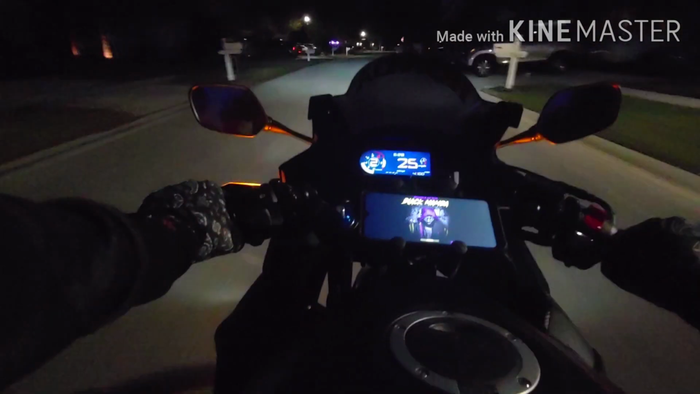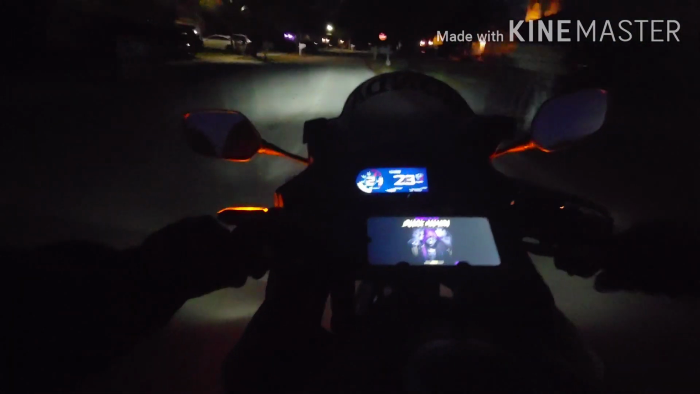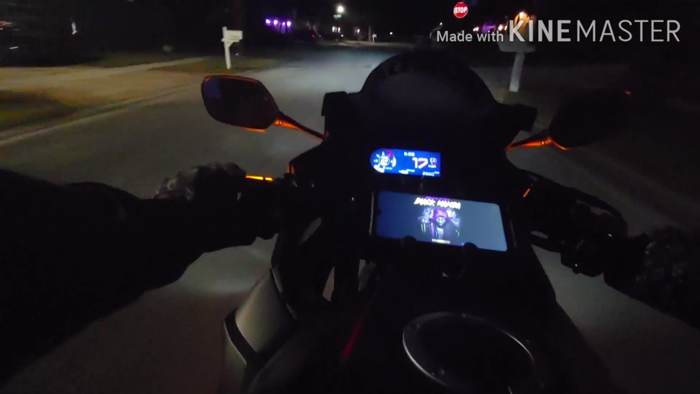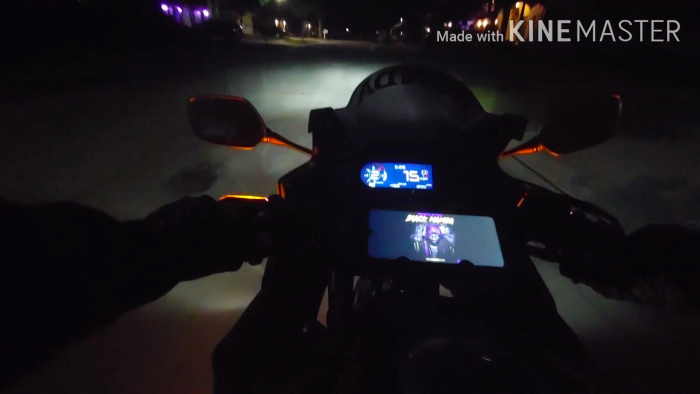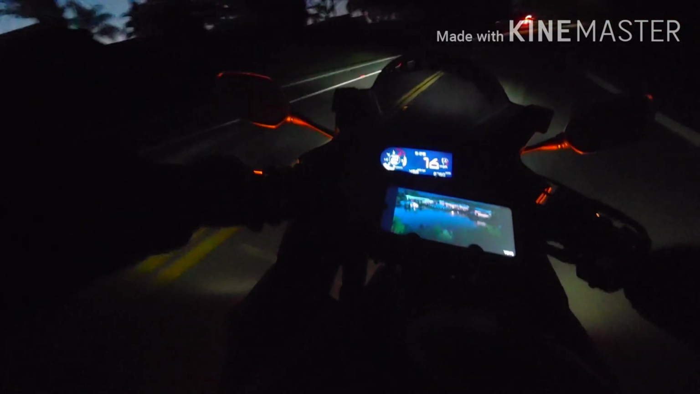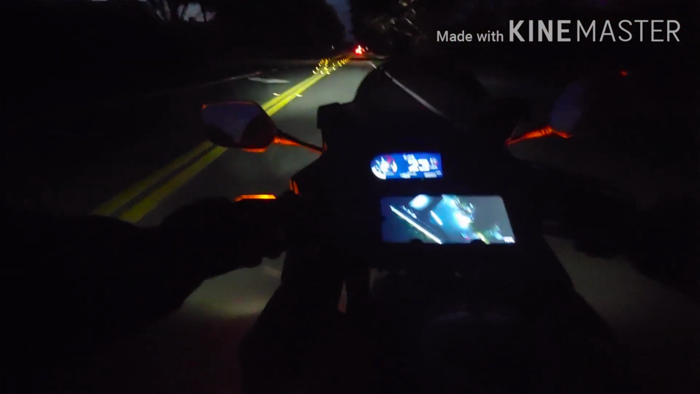All right, so got some things coming for my bike, and I'm actually working on a project, and I'm probably gonna document it too, walk you guys through it. But I think I want to turn my 250 into like a semi-naked bike, like take the front off, some of the fairings.